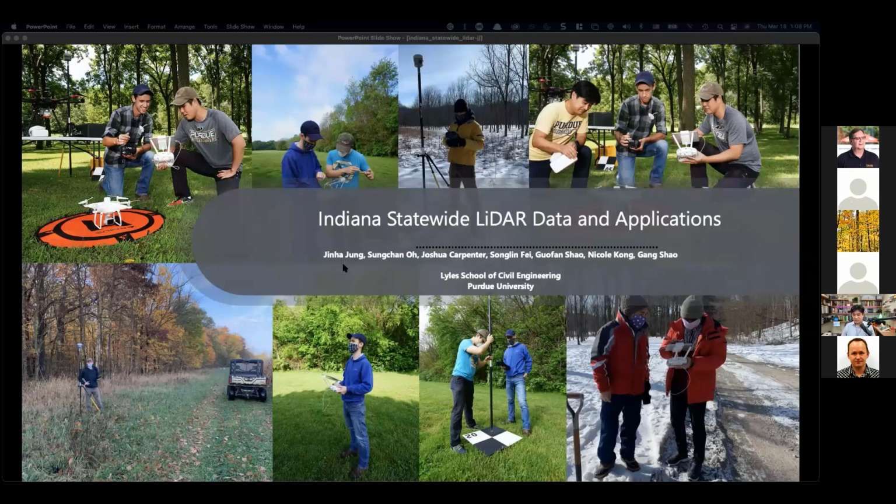I have Dr. O and Joshua, a postdoc in my research group, and Joshua, a PhD student, Dr. Fei, Dr. Xiao, Dr. Kong and Xiao, and they are in FNR and also in the Purdue Library as well. Like Dr. Buckmaster mentioned, this is a truly, I'm going to call it, transdisciplinary collaboration that made it possible.